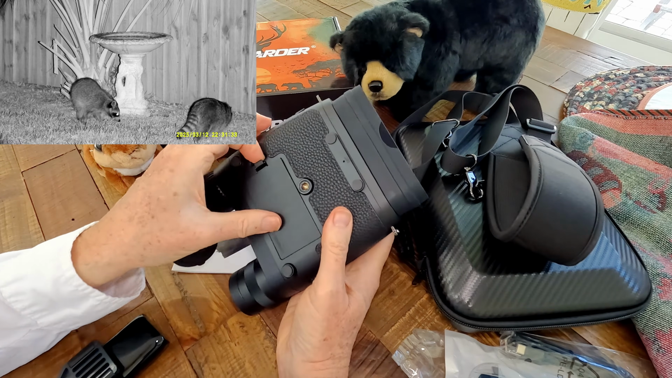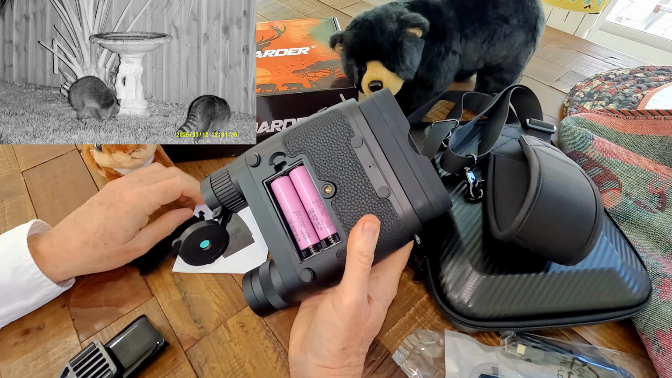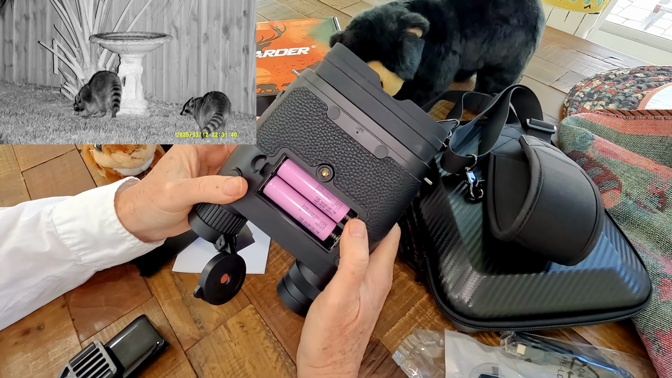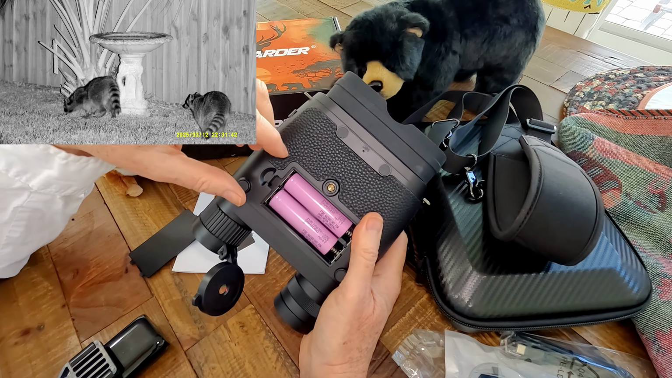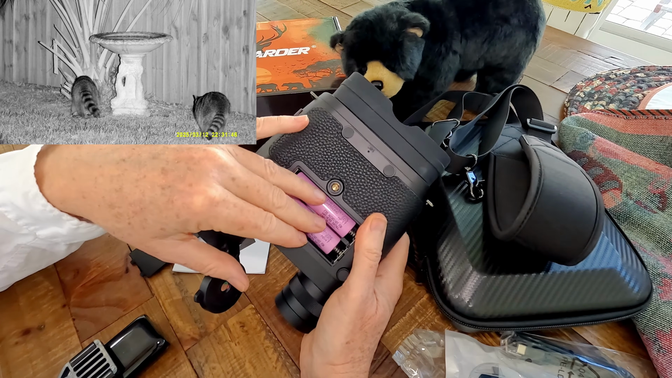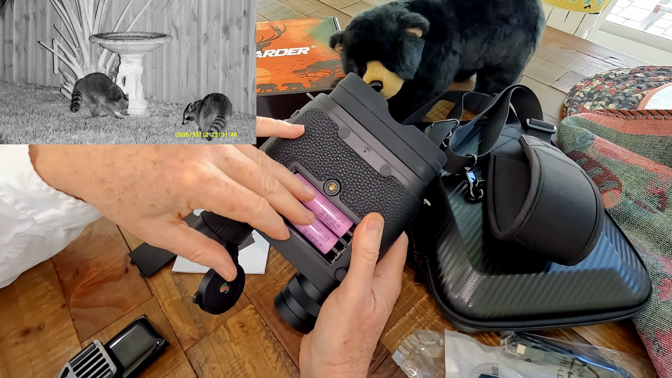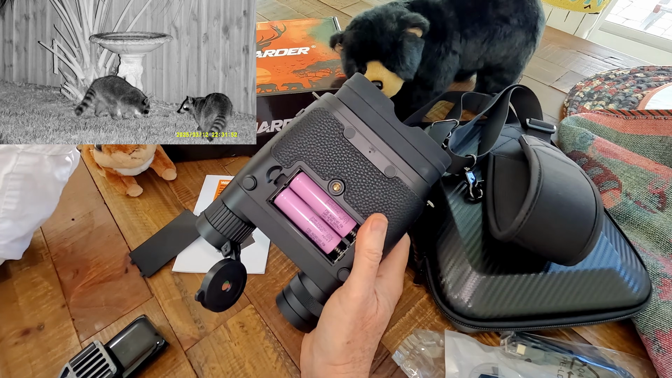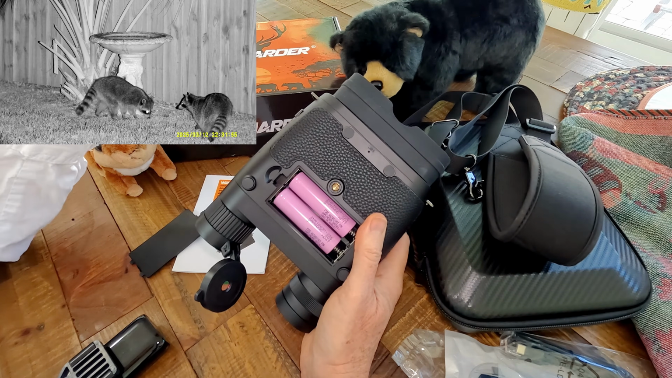Now, as far as batteries go, it operates on 18650 rechargeable batteries. My only nitpicky item is that they didn't include rechargeable batteries with the night vision goggles. I had some from another pair of goggles that I had, so I put it in here and it works fine. The 18650 is kind of a very standard rechargeable battery, sort of an industry standard.